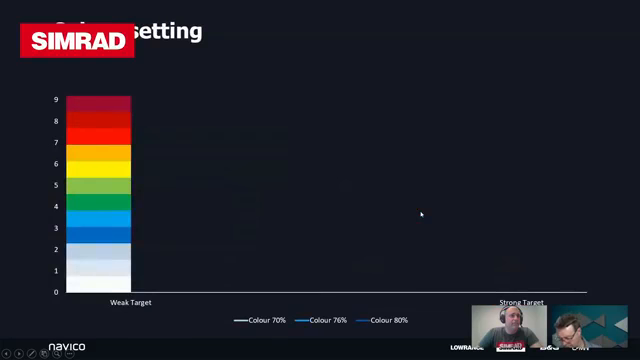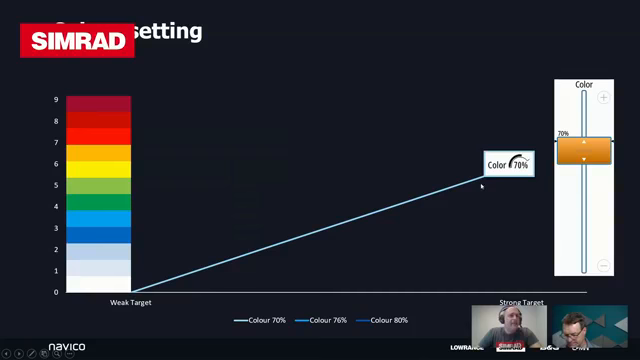To go into a little bit more detail about what I mean by that, this is our kind of color range on the left-hand side here, from nothing through to 9, which is our deep red. And then across the bottom, what we're saying is different target strengths. So at color 70, if we bring a fish in here and he's kind of a mid-range target strength, we draw a line up to our color 70 line and project it across, that's going to show up as one of these kind of light blue fish arches.